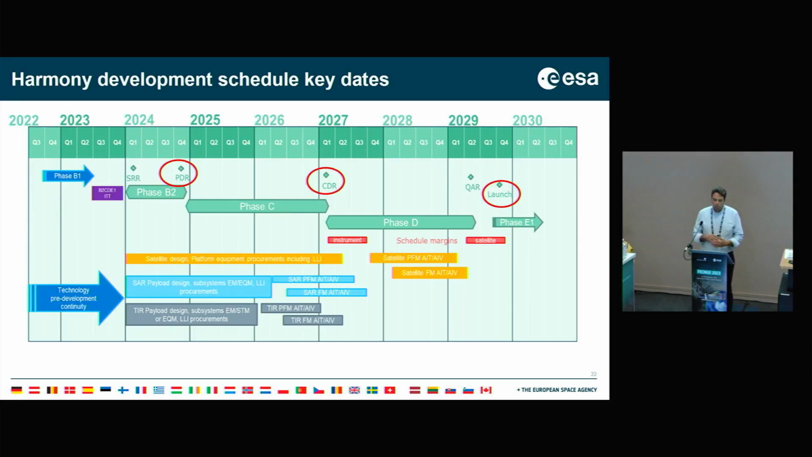Then coming to the actual development schedule and the key dates, where we are now currently, one ITT is out now for actual SAR development. So we start with the instrument first approach. The system ITT will come at the end of the year, early next year. Then we'll start what we call phase B2. So now phase B1 is currently being concluded.